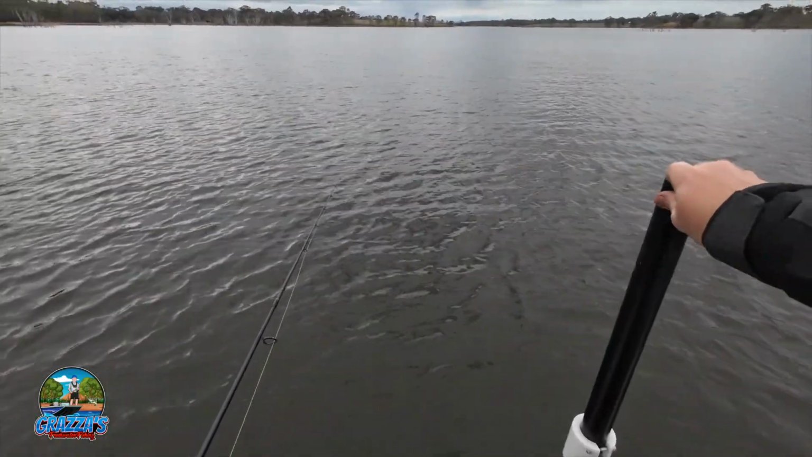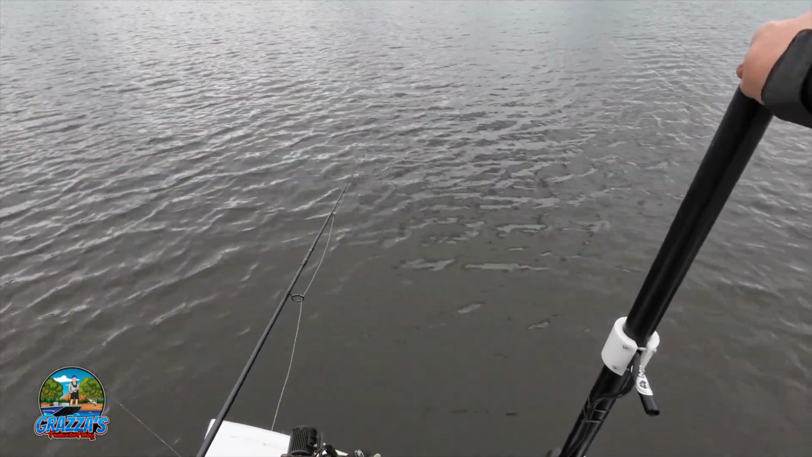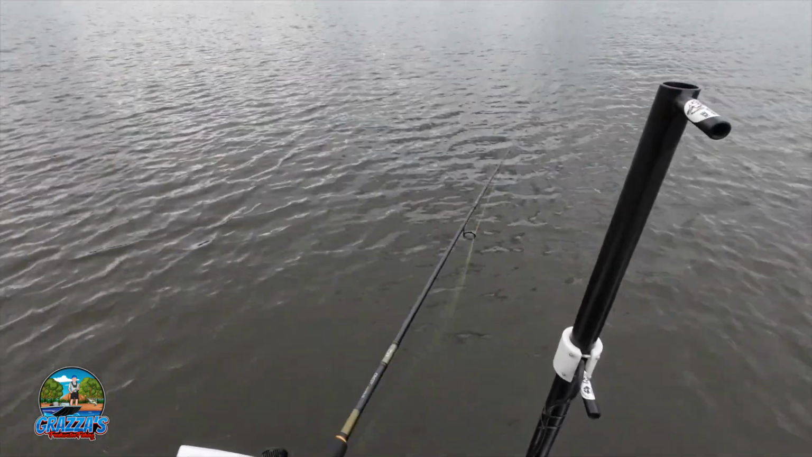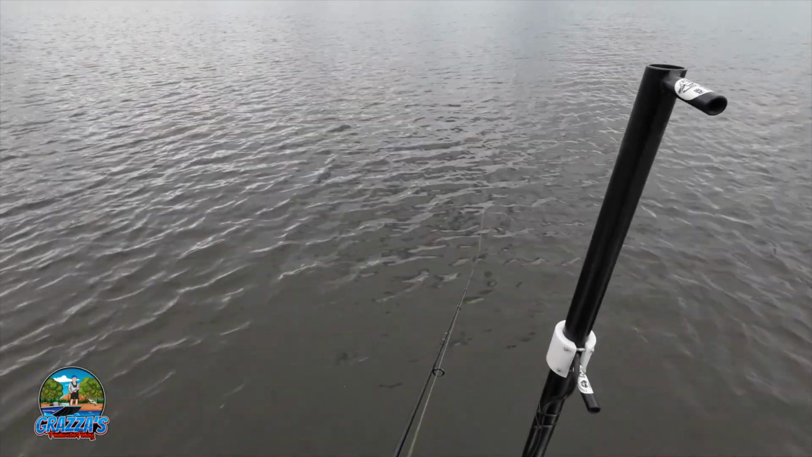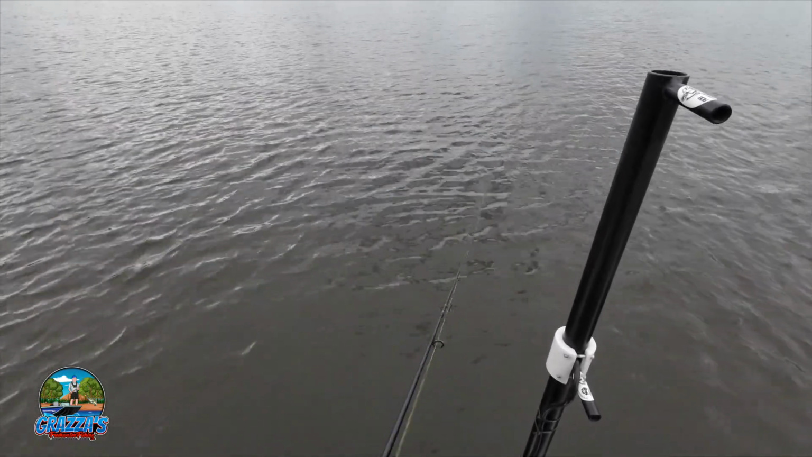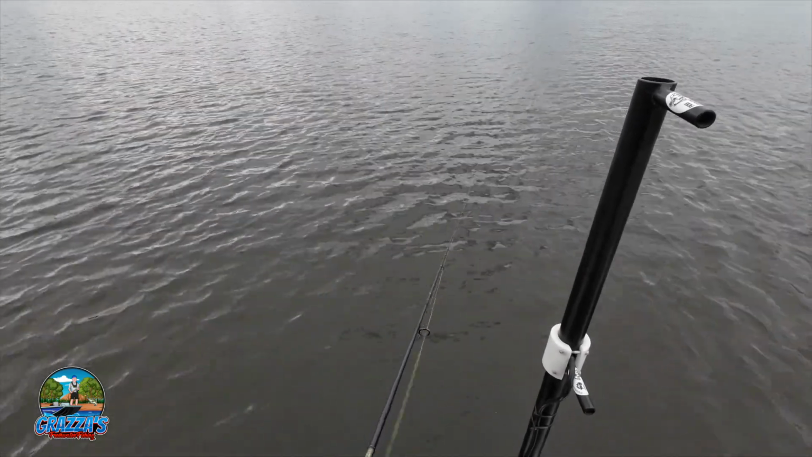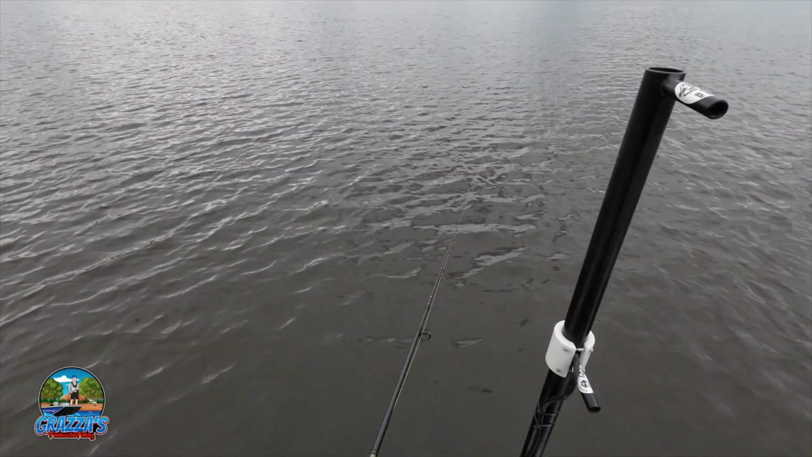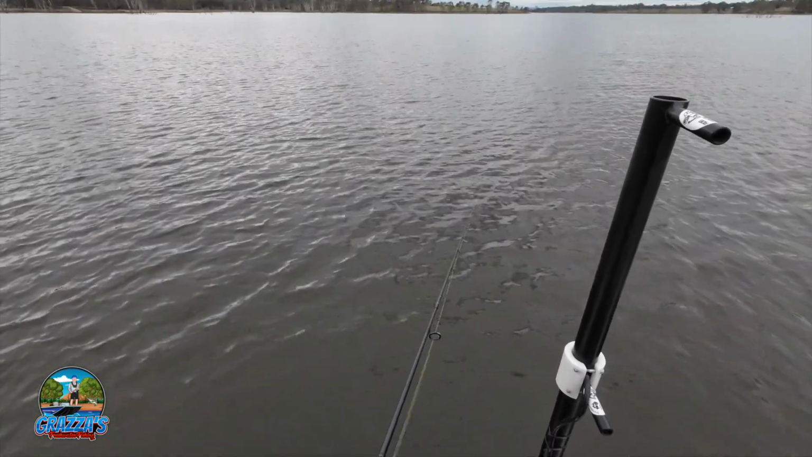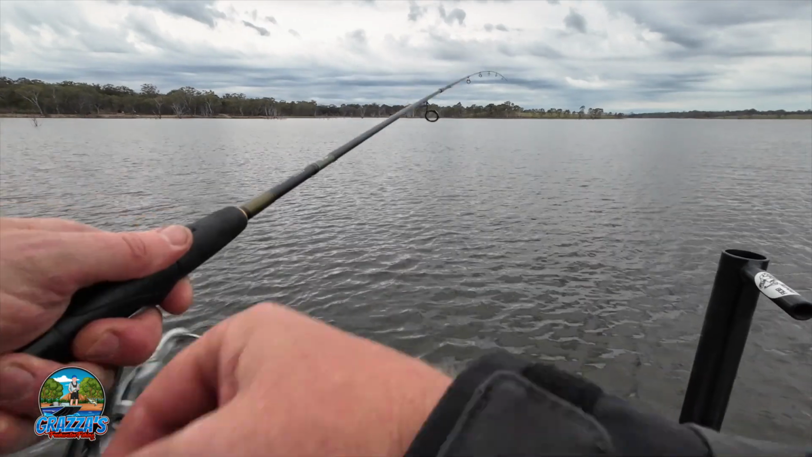So I've just changed up jig head. Sort of getting a few bites, but I'm just not hooking up. I'm just wondering whether, I've just put a little bit bigger gauge on it. Yeah, see whether that makes any difference. Certainly feeling a bit confident with that one. Yeah, and got that. I'm hooked. We're on. It's only little.